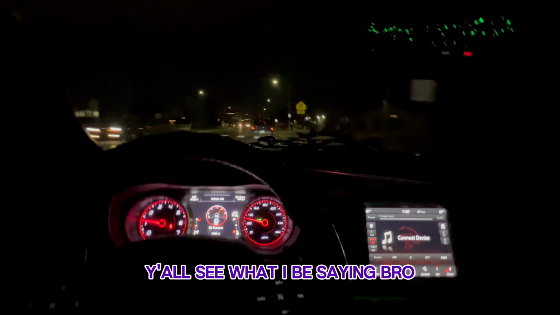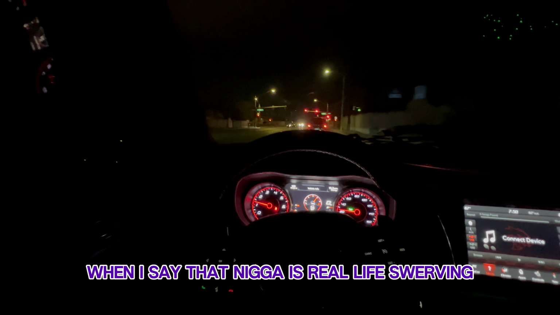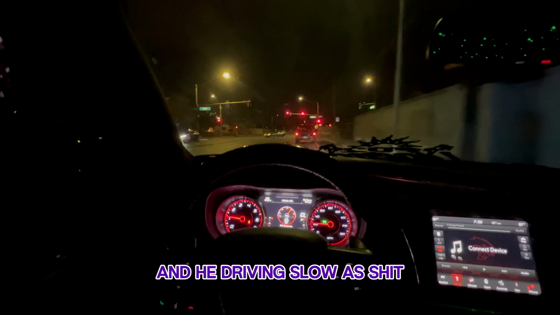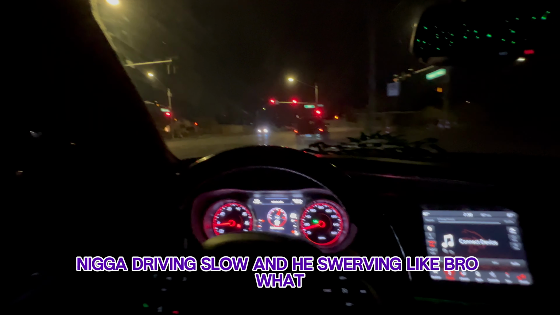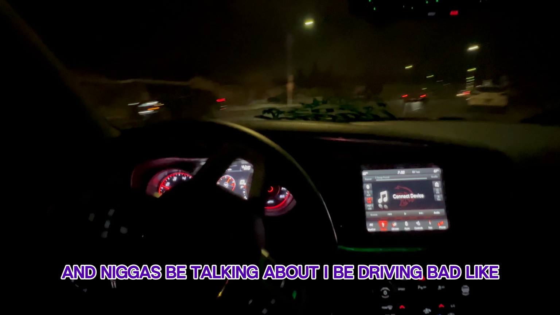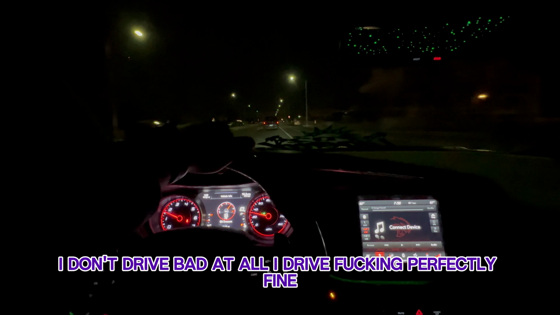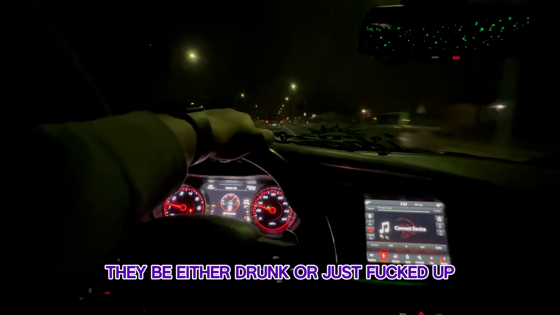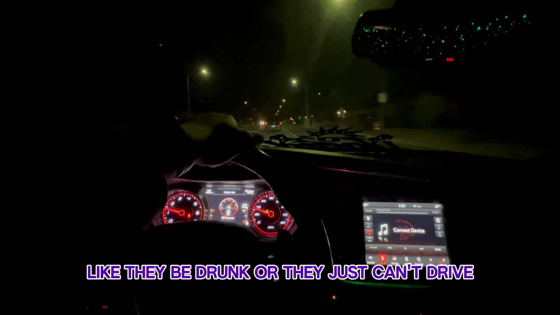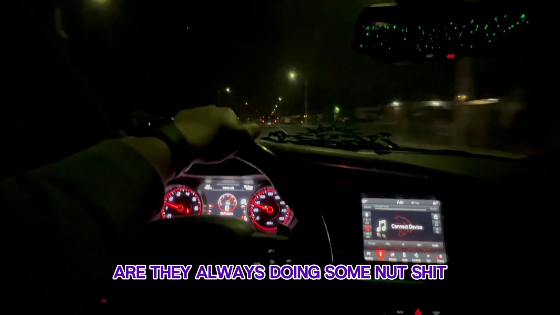Y'all see what I be saying, bro. It don't be me. In real life, don't be me. People just don't be on the right side of the road. That's the second person, bro. That dude is swerving, bro. He is really swerving, and he driving slow as shit. Driving slow and he's swerving. Like, bro, what? And people be talking about I be driving bad. Like, I don't drive bad at all. I drive perfectly fine. It's just people out here, they be either drunk or just messed up. They be drunk or they just can't drive. One of the two, bro. They always doing some nut shit.